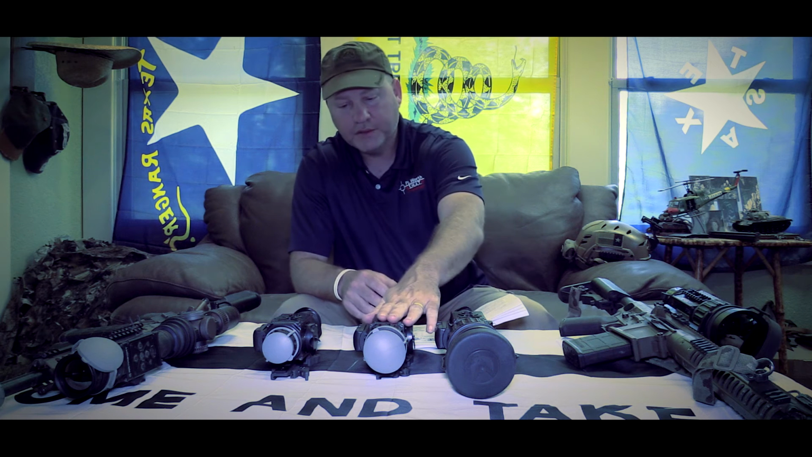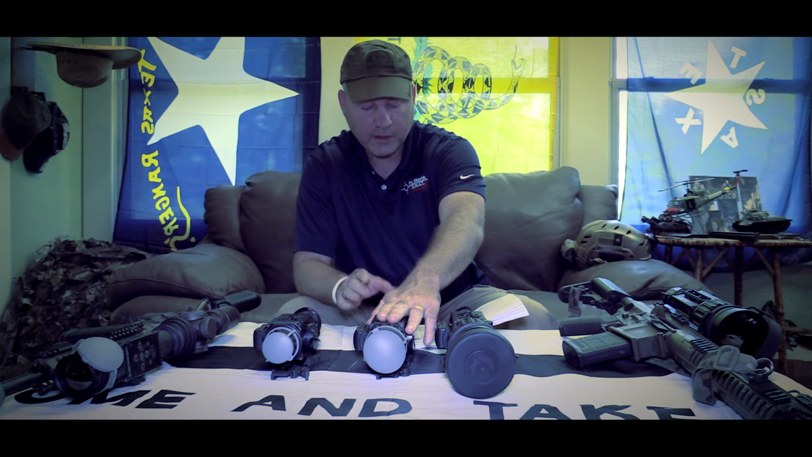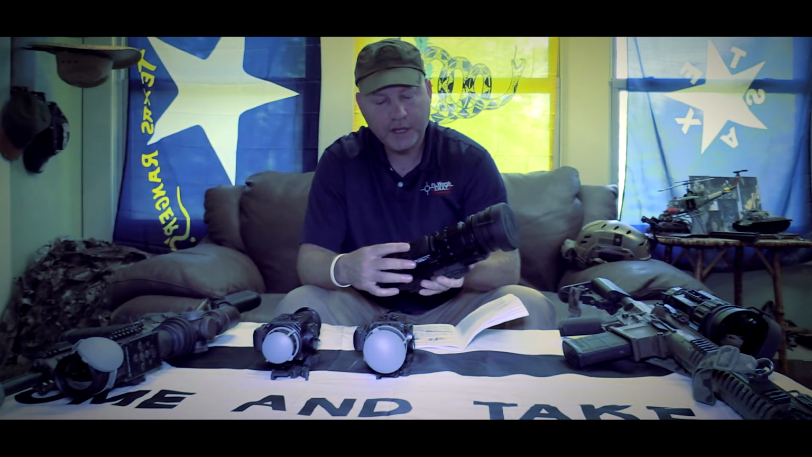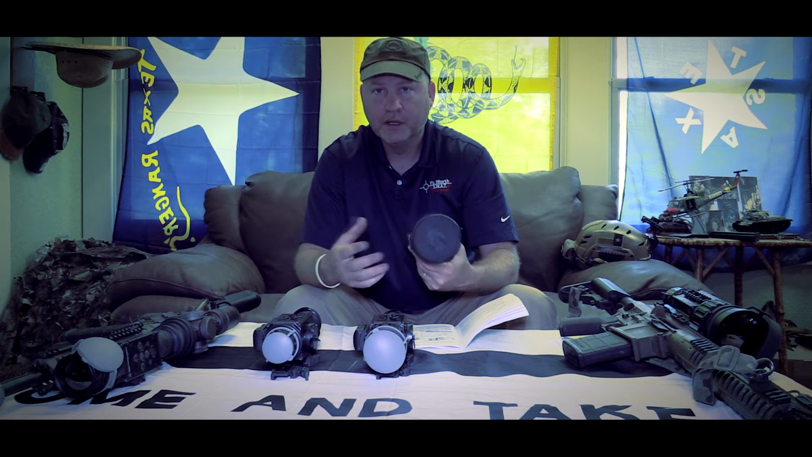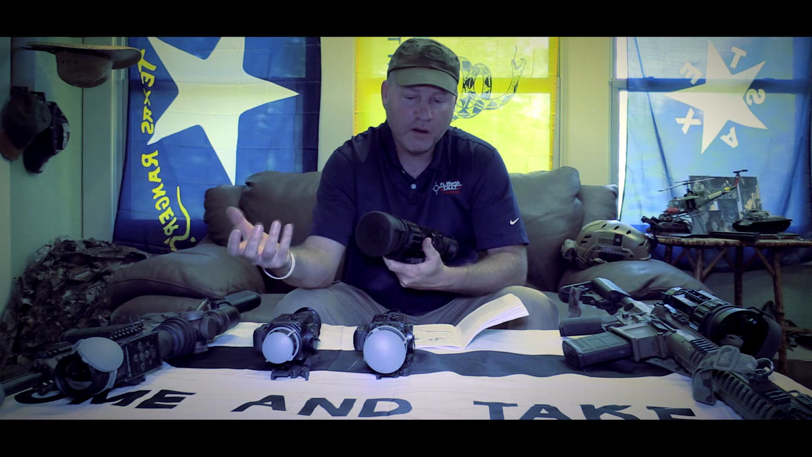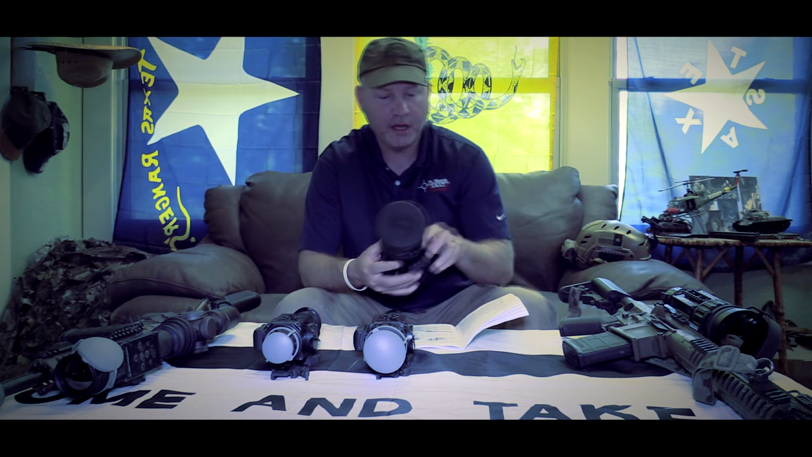There's 6 new reticles added to the Pro line, which we're going to go through here in a minute. I'm going to actually show you through some in-scope video. These scopes also come with a remote control. That's what's attached here on the side. It is the same as your control panel on top. That way you can mount this to the rifle and you can have it wherever you need it, up on your forearm or wherever you have it, and go into the menu without having to reach up on top of the scope.